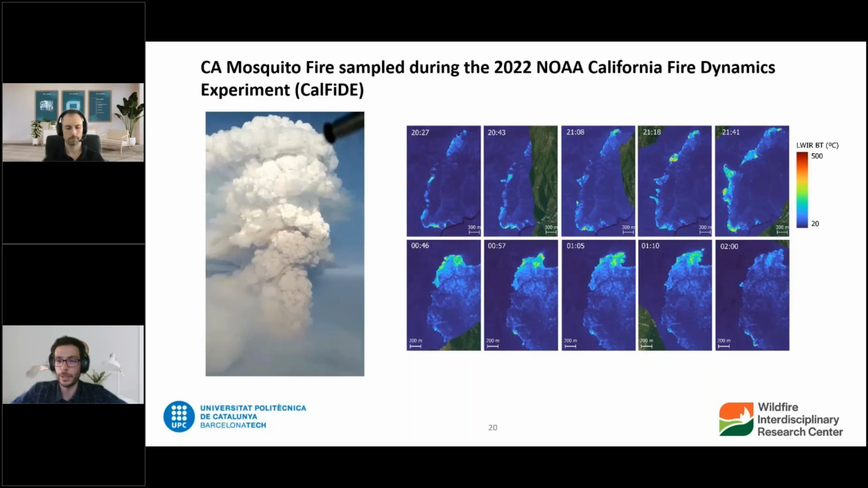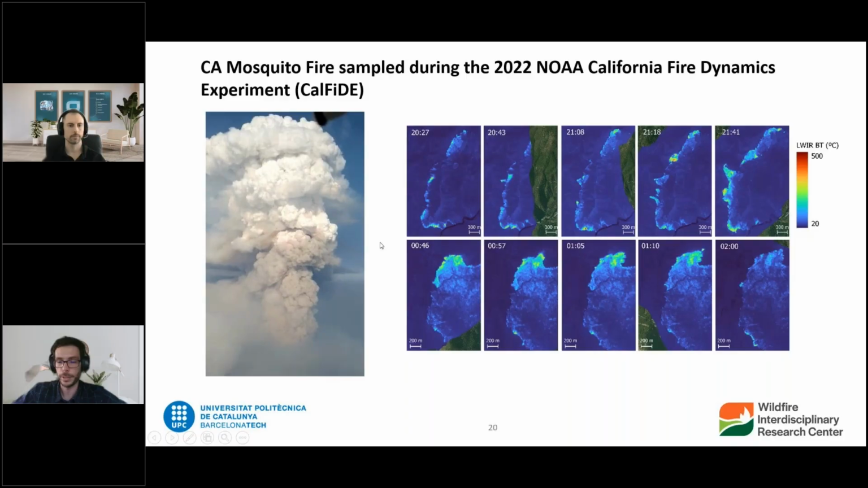And so it's also very interesting from a scientific perspective to measure and observe uncontrolled large wildfires like this one here. This is the Mosquito Fire. It was the largest fire in California in 2022, and we had the opportunity to observe it from an airplane during the Cal Fire campaign. So on the left here, you can see the pyrocumulus that it put out.